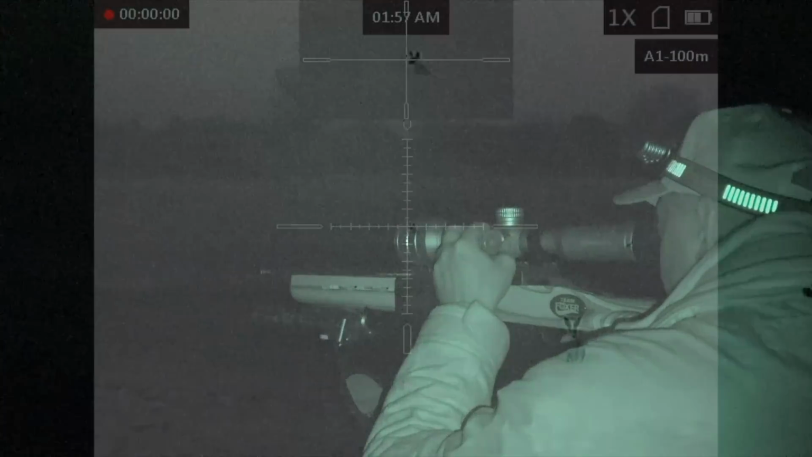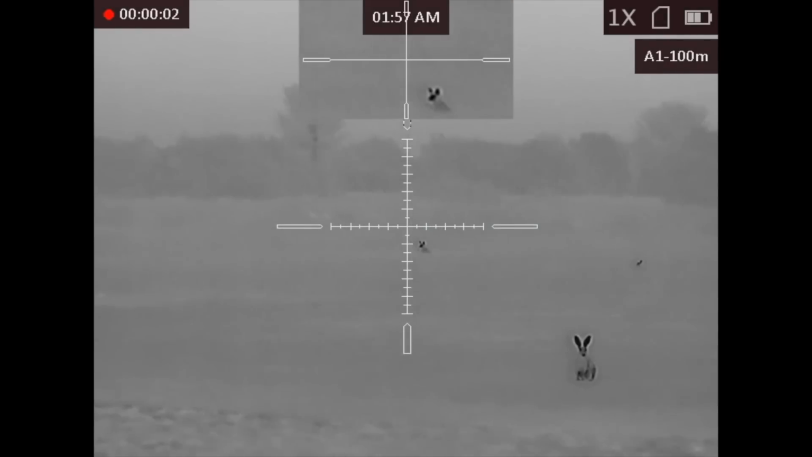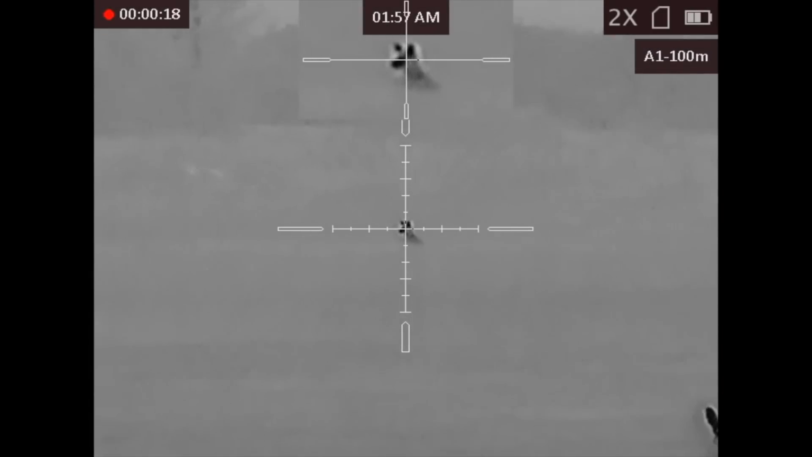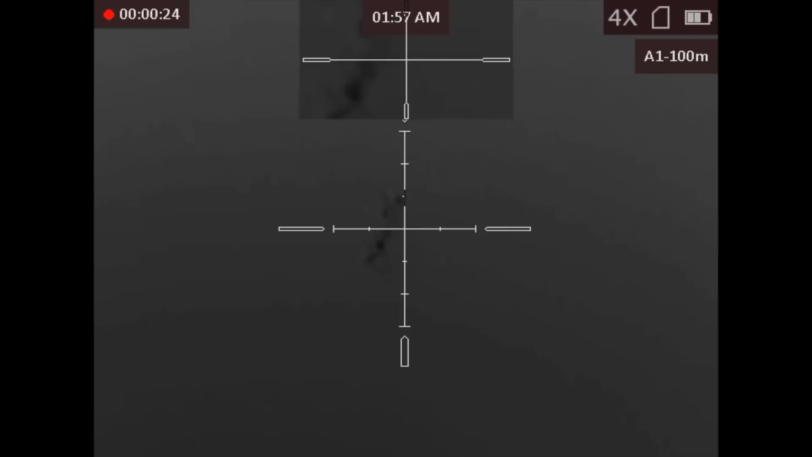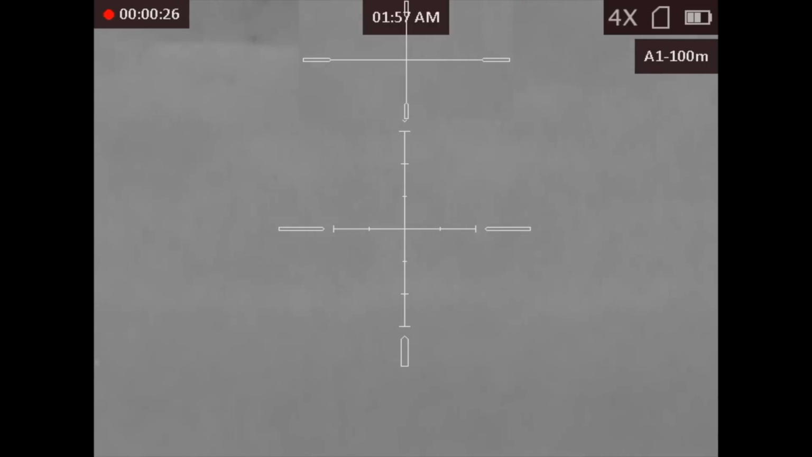Now experience tells me, and given the time of year that it is, it's likely to be more than one fox causing the issue. So I switch up the call to the mouse distress and manage to call in this second fox that sits in almost the same position, just a little further out. I did manage to spin the camera around. Now you can tell this is a fox looking through the infrared beam because of its blinking and also the brightness of those eyes, even though they're at the far side of the paddock.